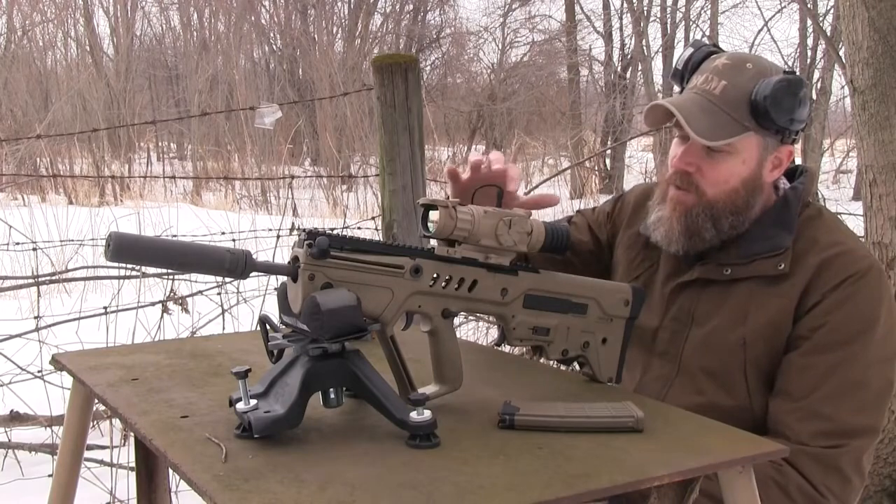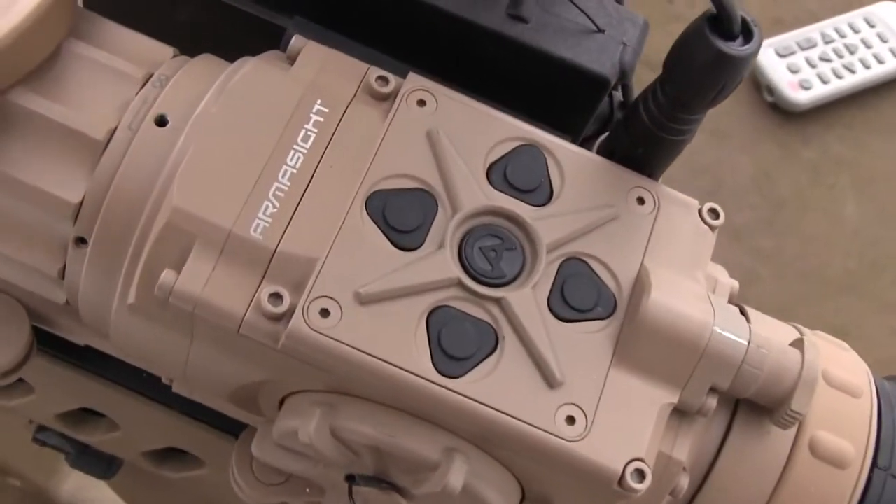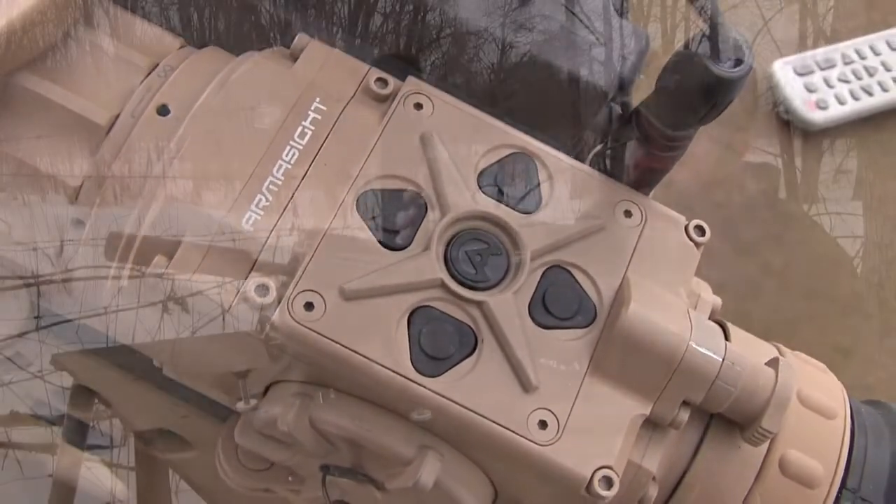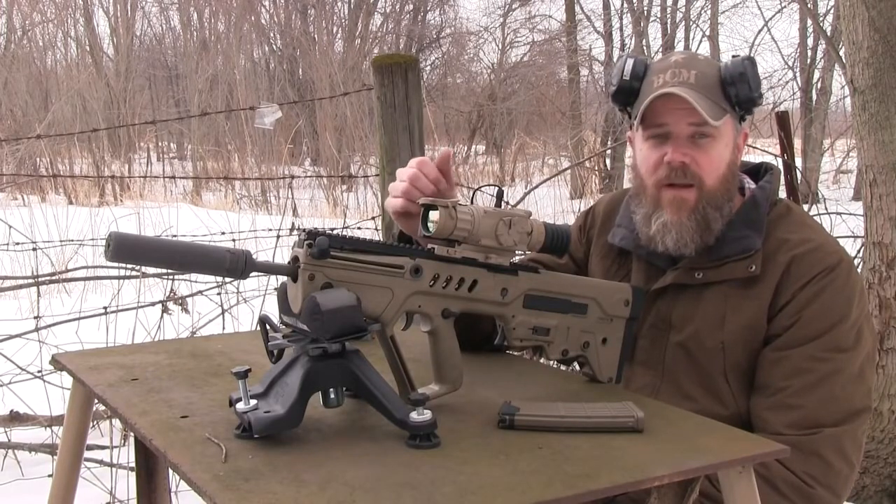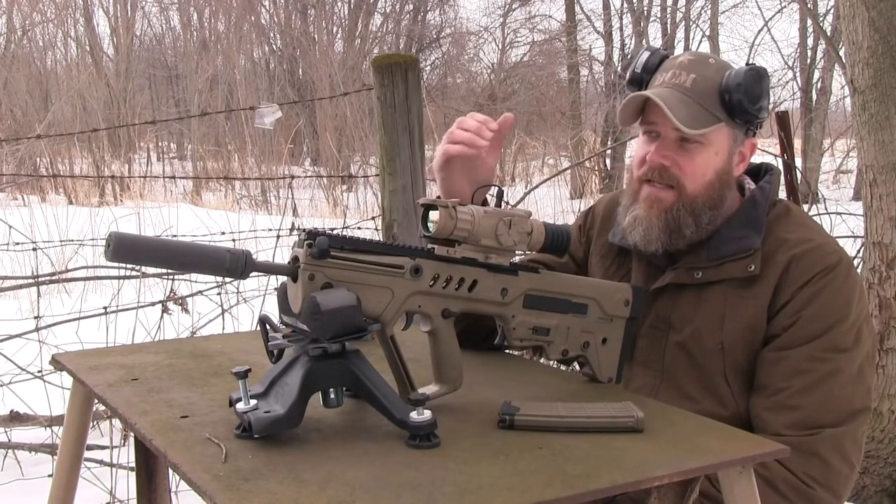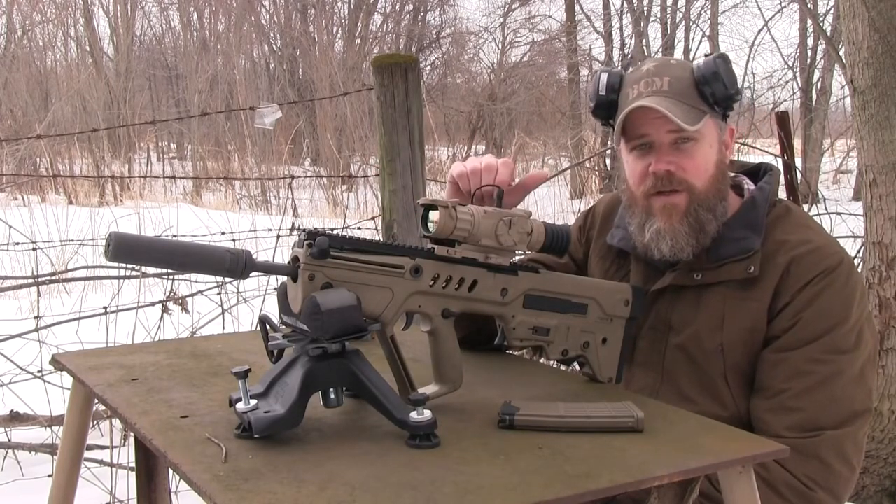It has a control panel up on the top of the sight here that you can move through the menu system and stuff like that. Another cool feature is I have a DVR, video recorder, attached to the side of the thermal sight, so you can actually see what I see through the sight when I'm using it. Anyway, I got it set up, the target downrange. I think you'll find that a little bit interesting, and get ready to do some shooting, so let's go.